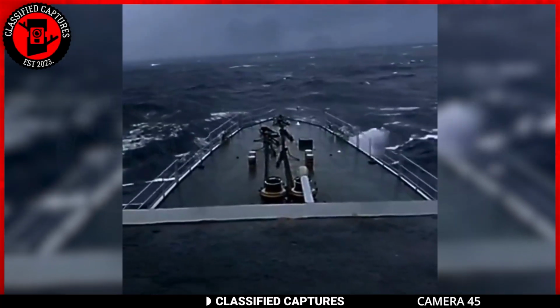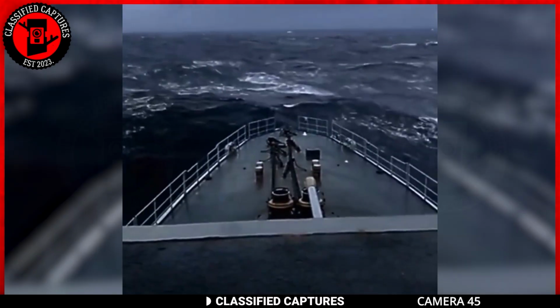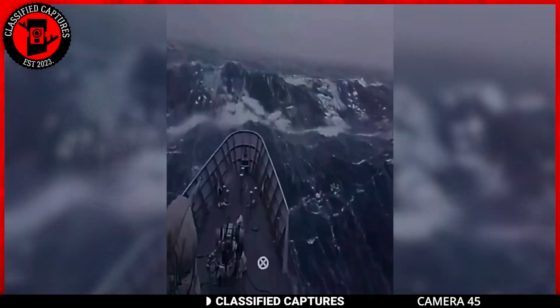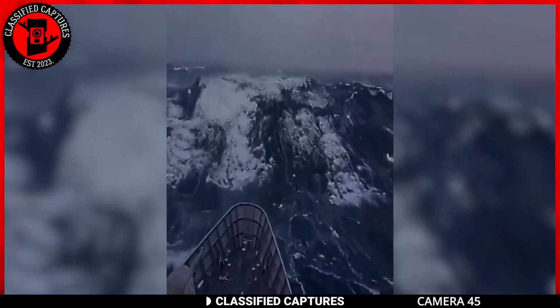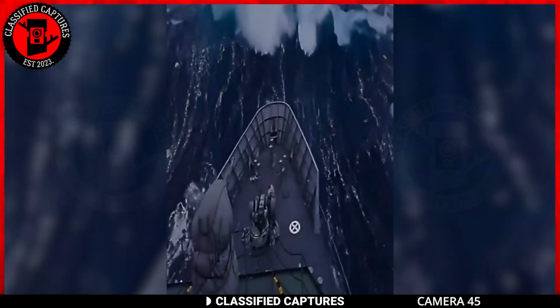The ocean when afar is very beautiful until you find yourself surrounded by it. While on a voyage, a ship came face to face with a huge monster of a wave that left the crew in the ship screaming in fear for their lives.